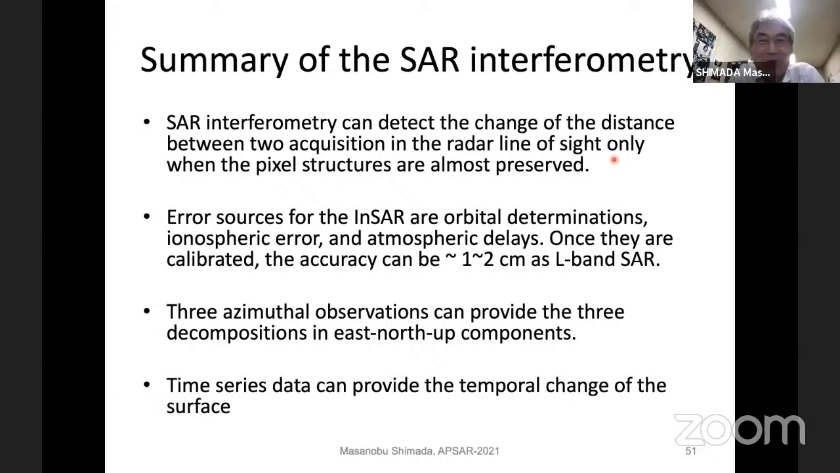Yes, okay. This is a summary of InSAR. InSAR can detect the change of the distance between the two acquisitions in the line of sight only when the pixel structures are almost preserved. And error sources for InSAR are orbital determination errors, ionospheric error, and atmospheric delays. Once they are calibrated, the accuracy can be 1 to 2 centimeters, as with synthetic aperture radar.